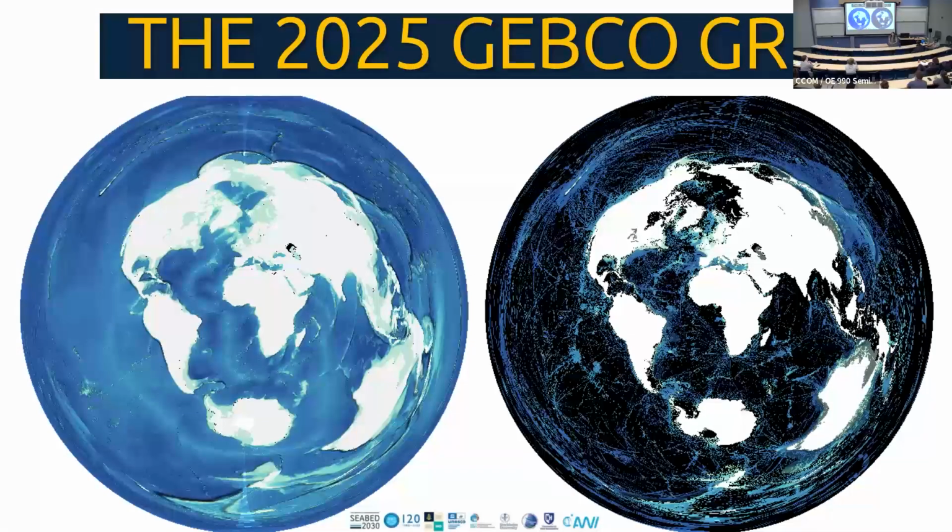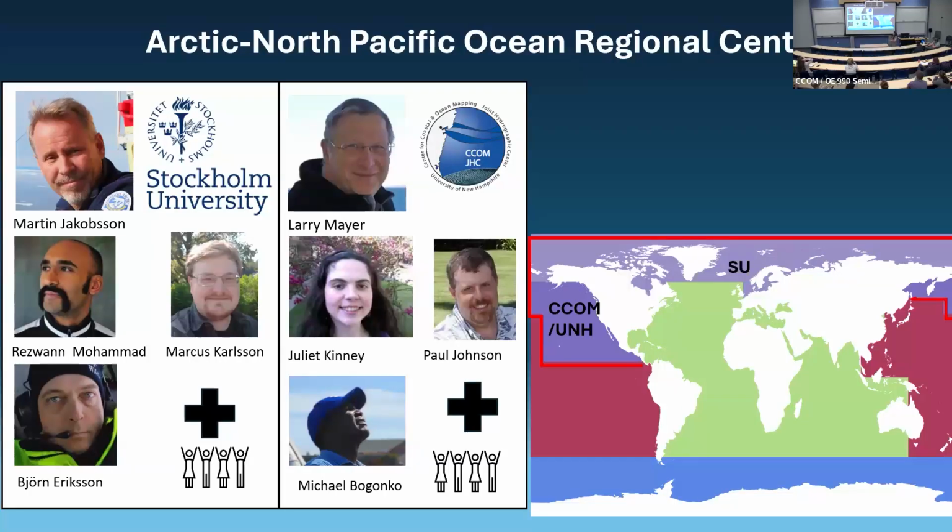So this is, yay, our 2025 GEBCO grid. This is a continuous grid, and this version is showing, in black, where we don't have modern direct measurements. A lot of you here know what that means, but I'll get to that more in a minute.